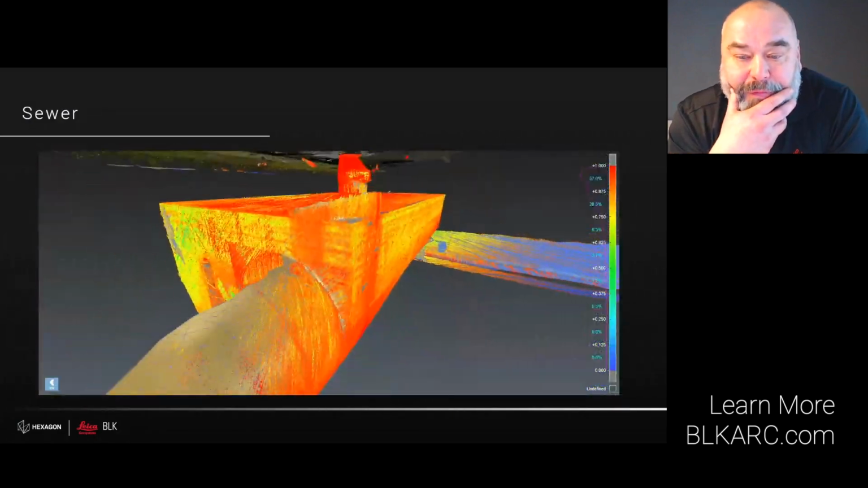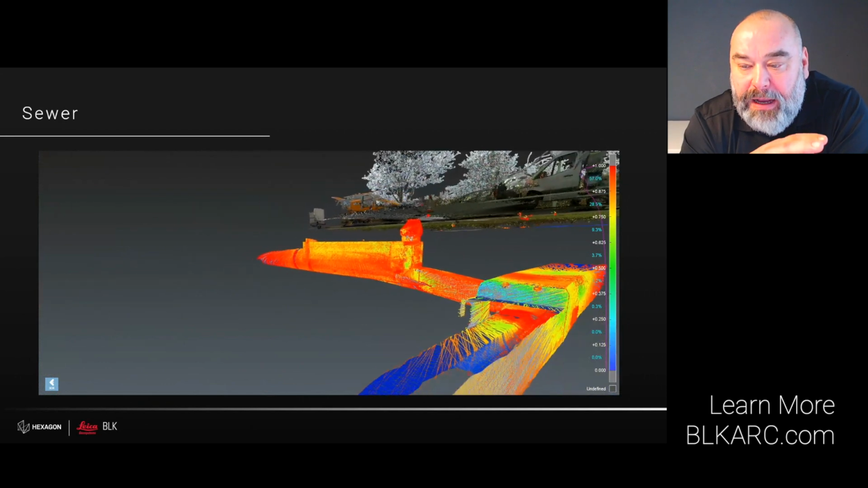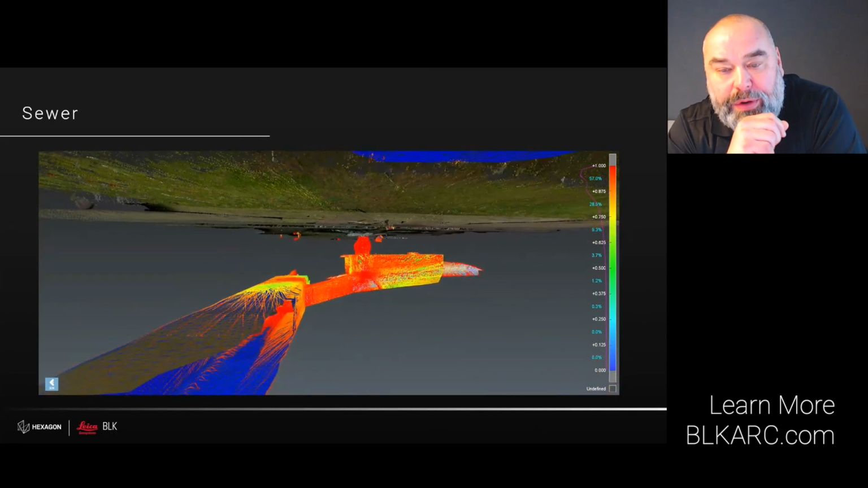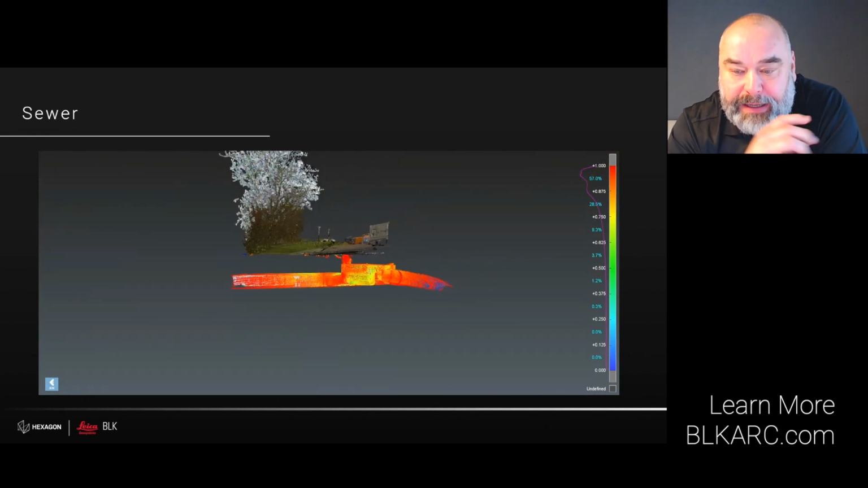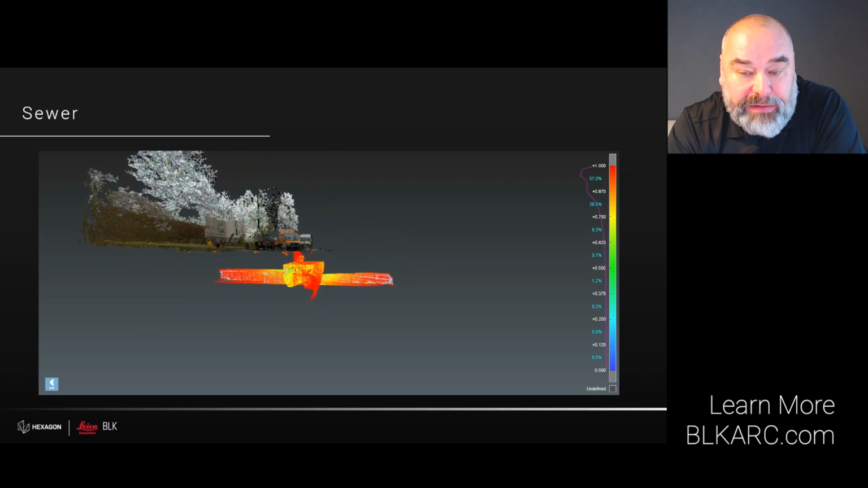Sewer scans. We frequently receive inquiries about whether the BLK ARC can scan a sewer. The answer is yes and no. For optimal results, we recommend scanning sewers with a minimum diameter of 1200 millimeters or 1.2 meter. There is a strong and increasing demand for scanning underground structures like culverts.